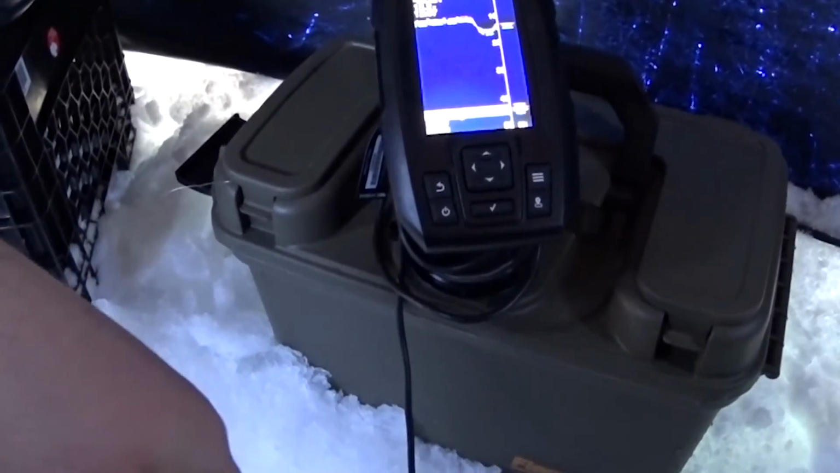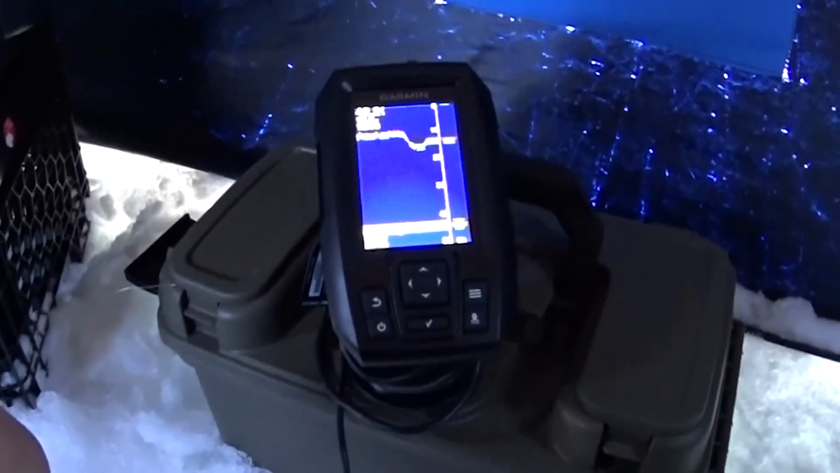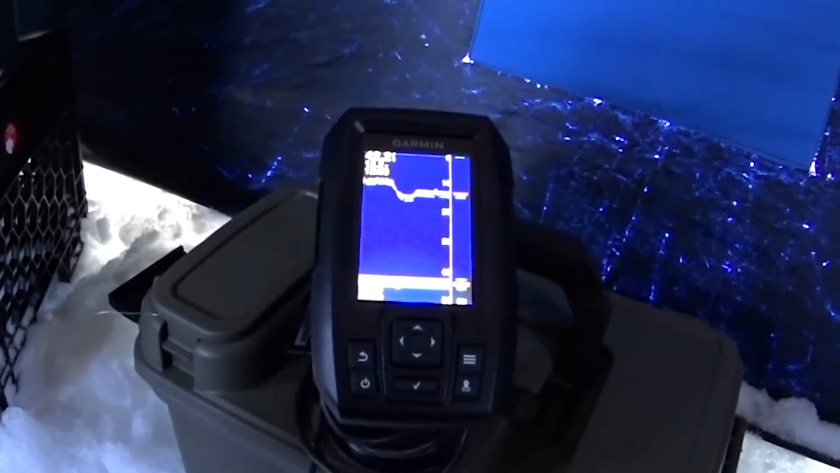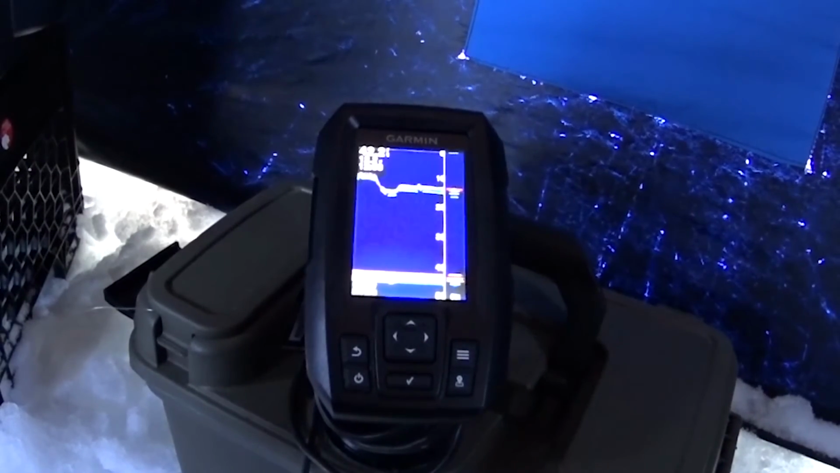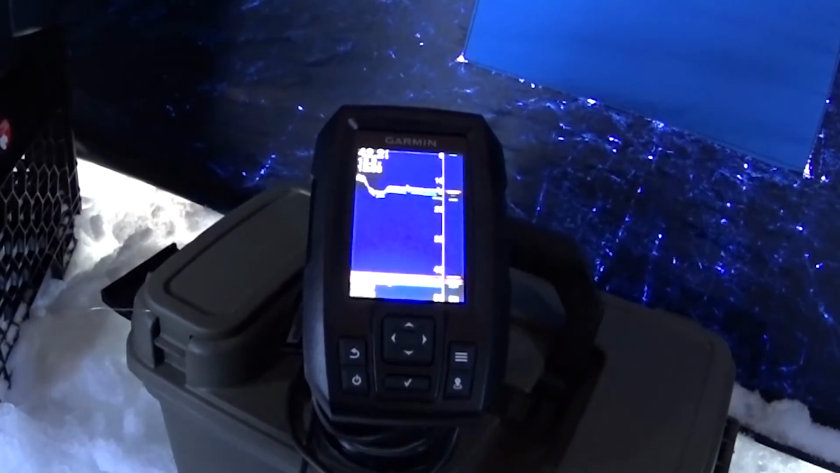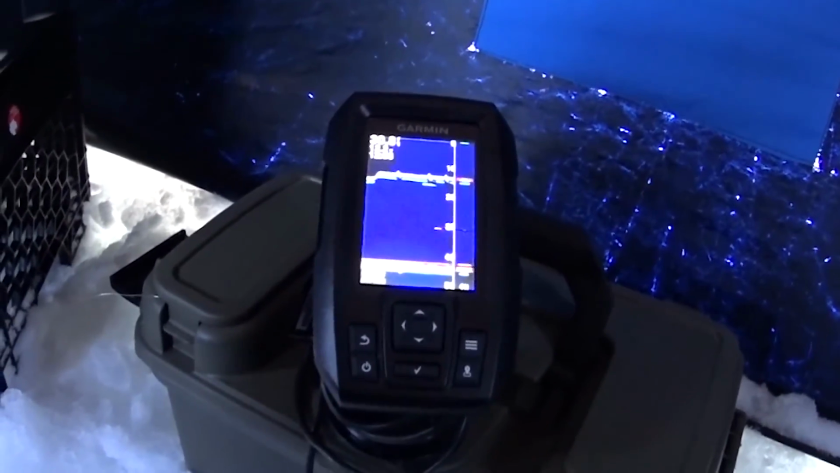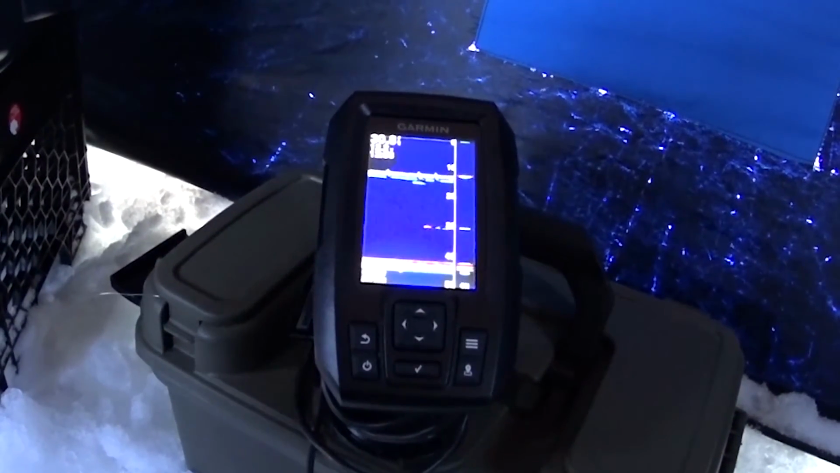Let me reel it up a little bit more, and we'll see if we can bring them in again. There's one there, little one. There's one showing up at 30 feet right now.